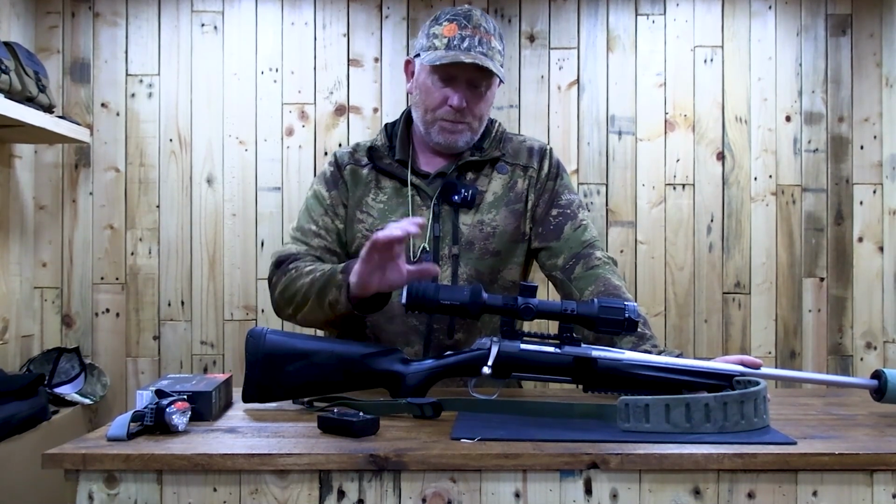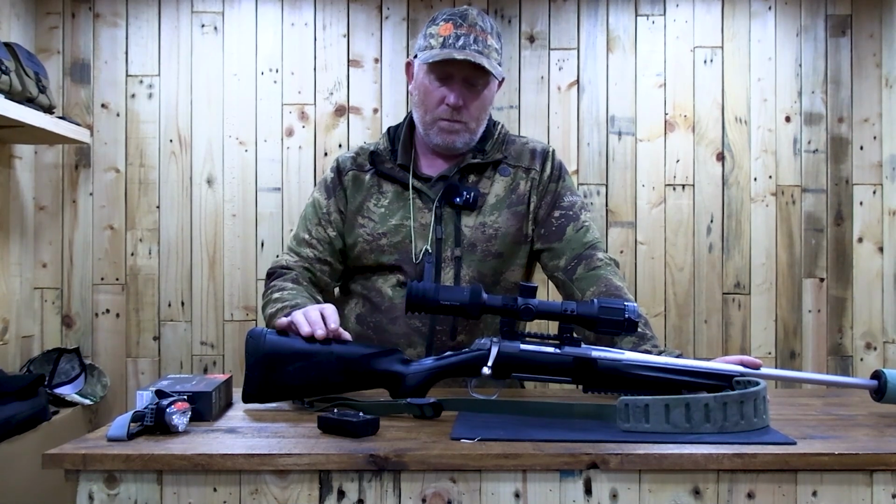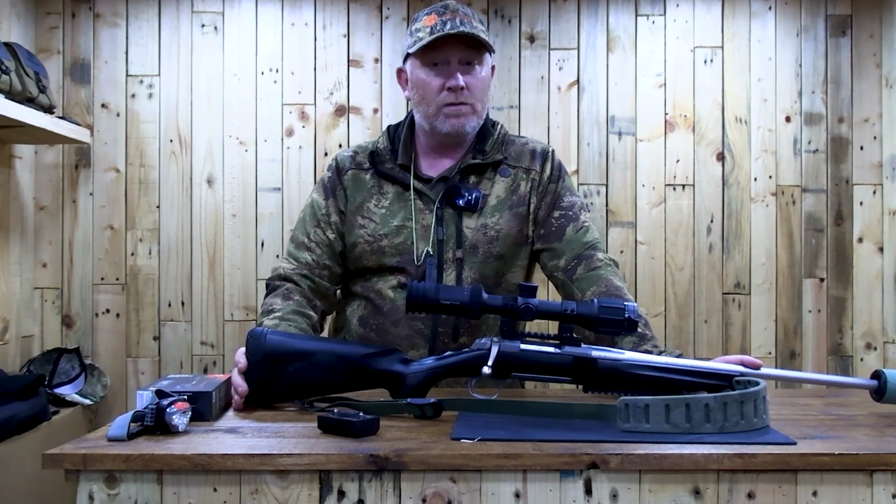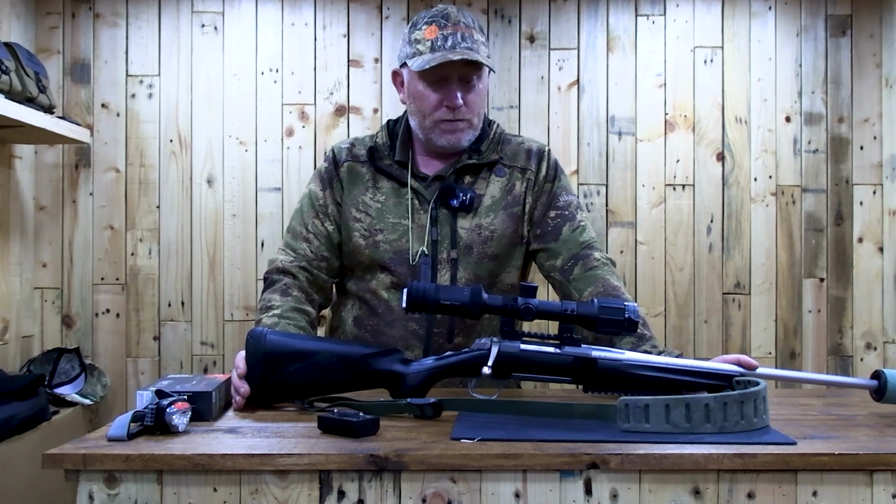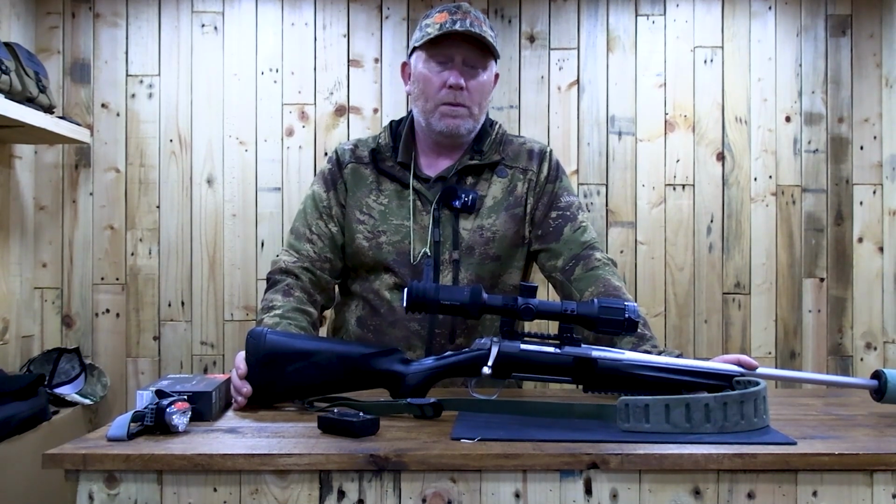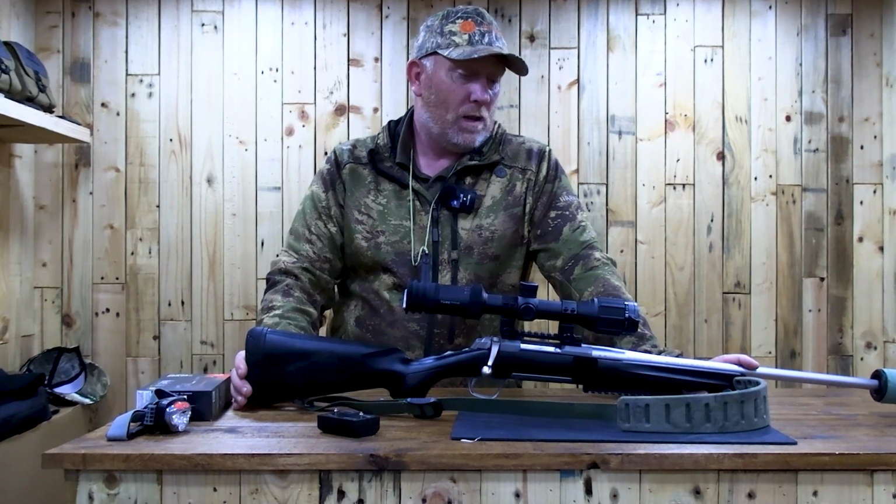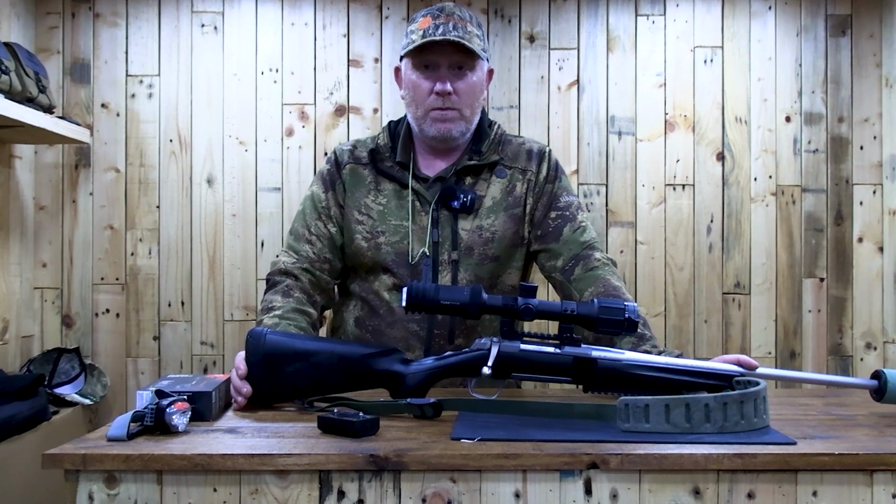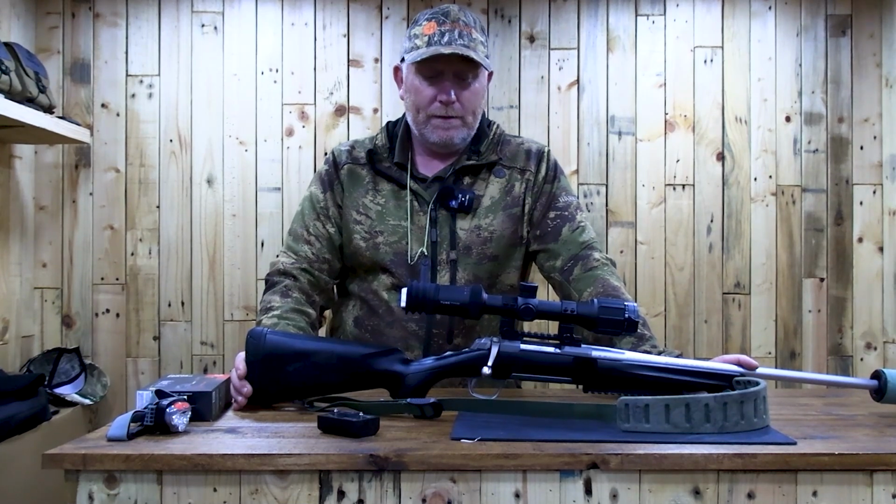So we're going to go out tonight. Our guys from Hawk, who are now the new distributors of Infiray's stuff, have sent us up this new tube TP25 SE. So it's a thermoscope for less than £1,000. So £950 buys you a thermoscope.